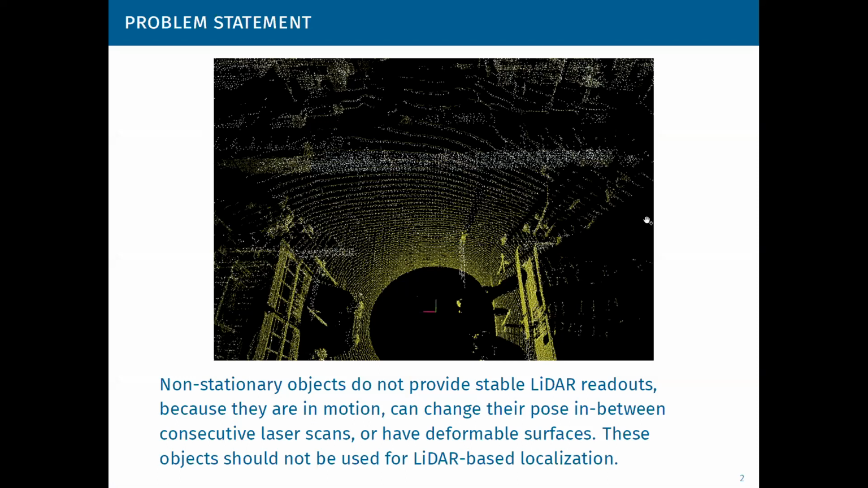Most of the LiDAR-based localization methods or SLAM methods register consecutive observations by using a variant of the iterative closest points algorithm, assuming that the observed scene is static and rigid. Those solutions are prone to errors caused by non-stationary objects. What we consider non-stationary are those objects that move or are in motion or can move, but also those that do not have rigid surfaces, such as tree canopies or grass shaken by the wind.